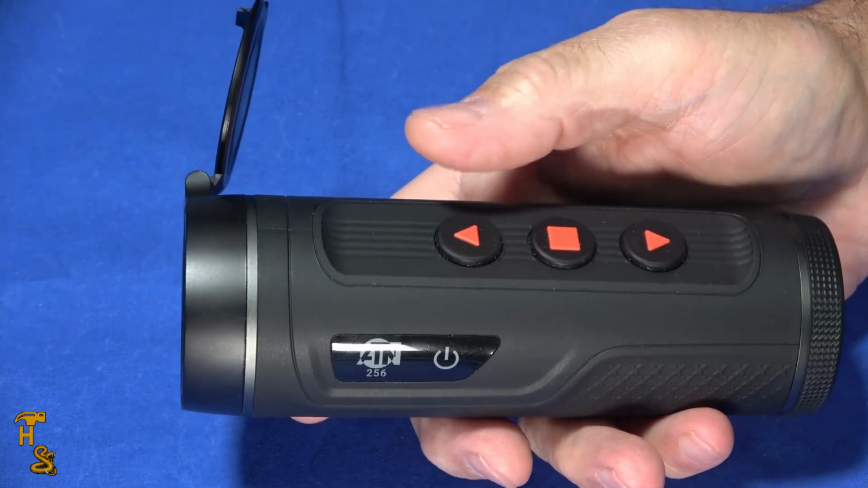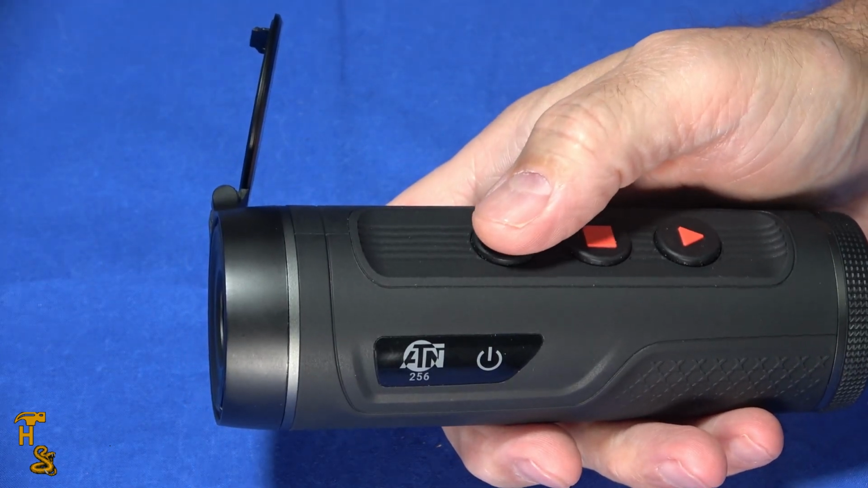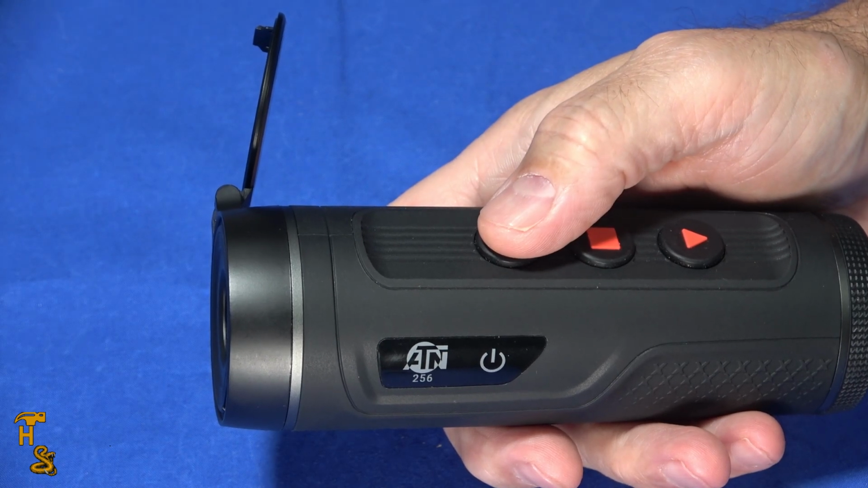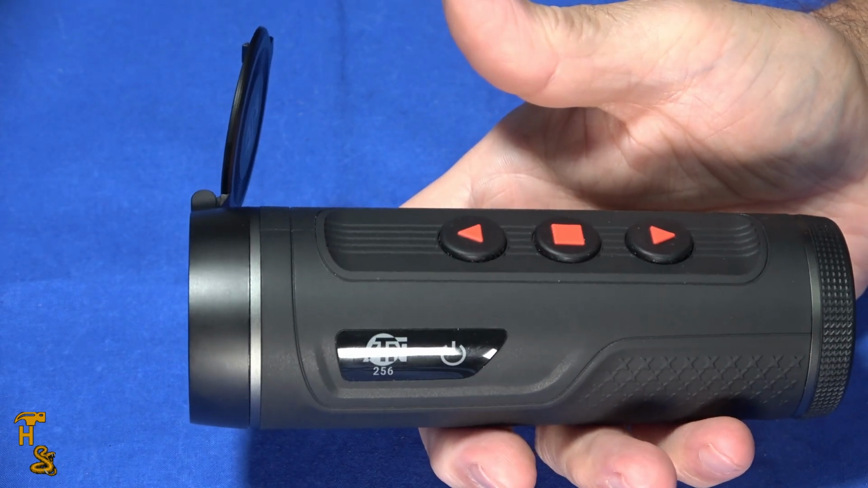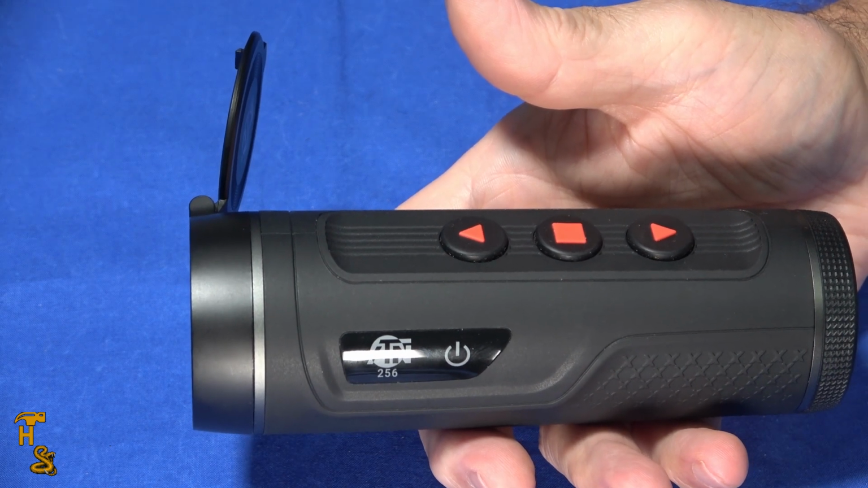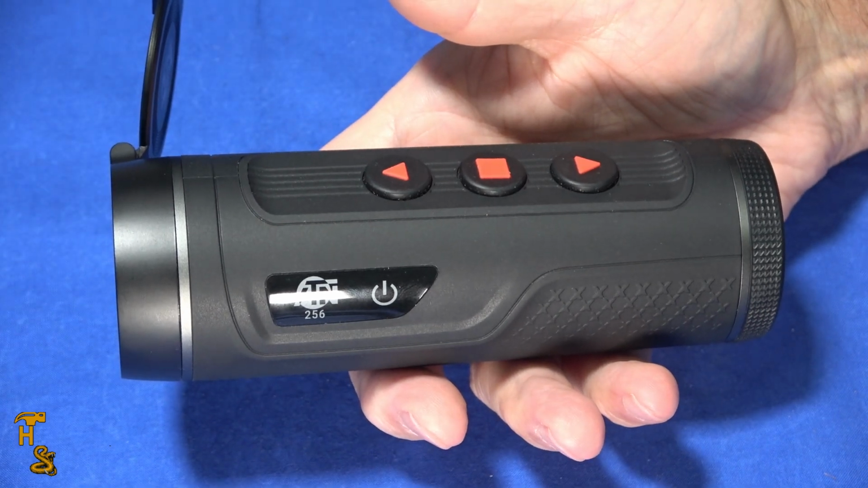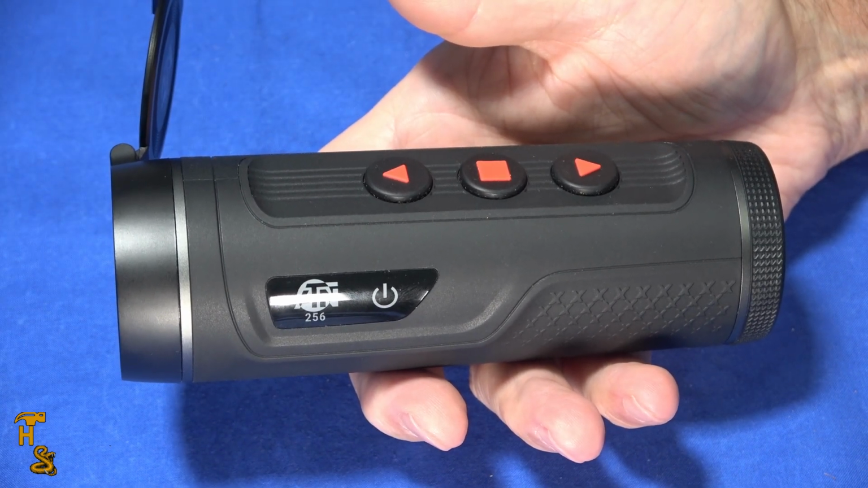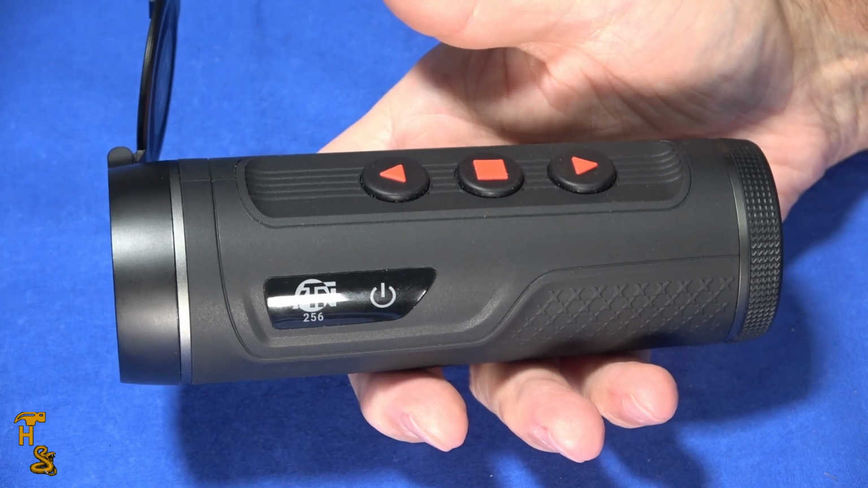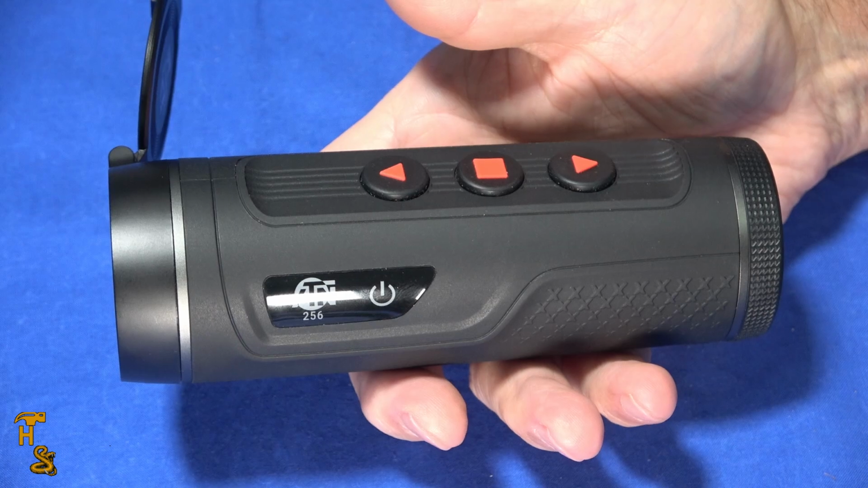This one will take a picture if you just click it quickly, like that. If you do a long press, it will start video, and then another long press will stop video. And it's recording to its onboard memory, which is 16 gig. And then you can either connect it to a computer with the USB cable, or you could use that app to retrieve the images and videos that you've taken. So it allows you to record what you're seeing out in the field, either with video or pictures like I did, to demonstrate its capabilities.